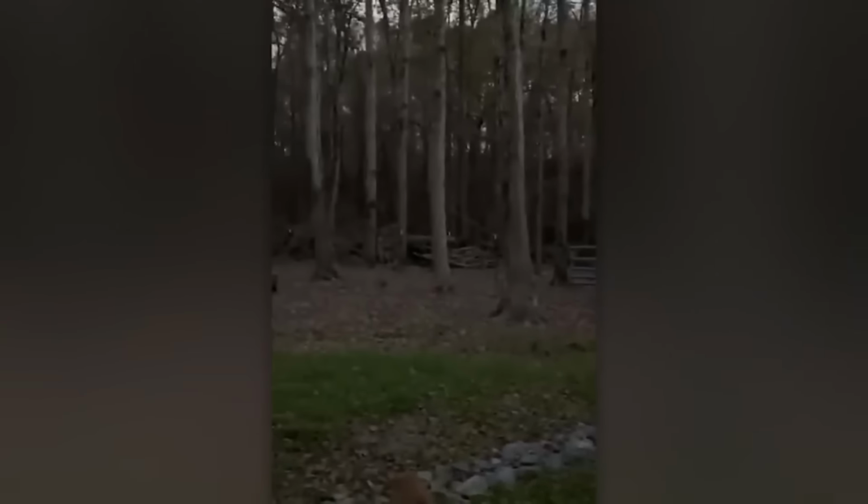In this video, a woman stands in front of her house, nestled in the heart of the woods, and films a curious and unsettling sight. Through the trees, she spots the silhouette of what appears to be a humanoid figure, seemingly peeking out from behind a tree. For a brief moment, she captures the creature's head on camera, its features obscured but distinctly human-like.